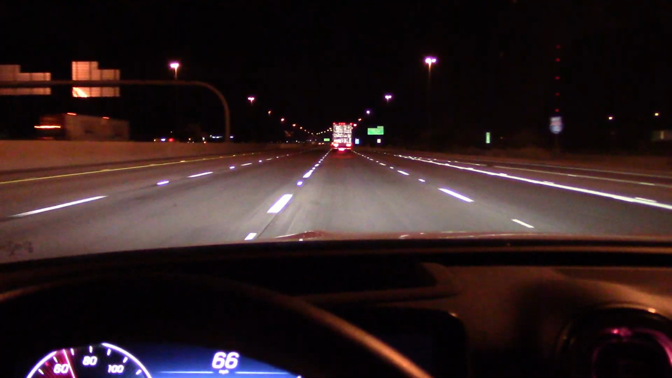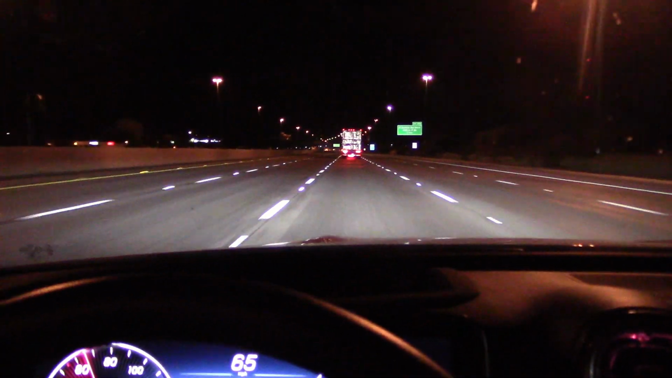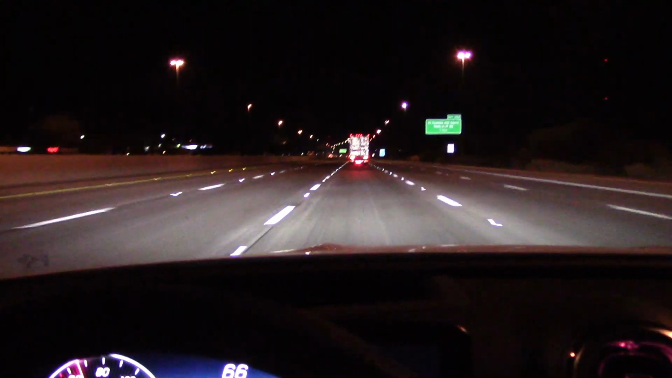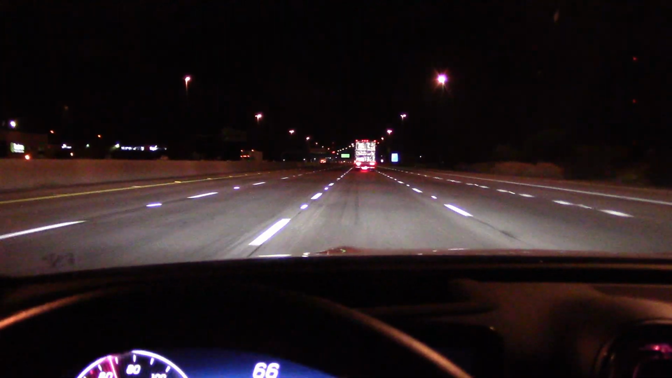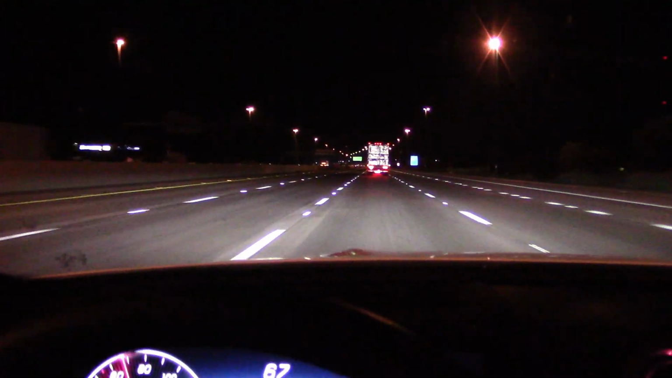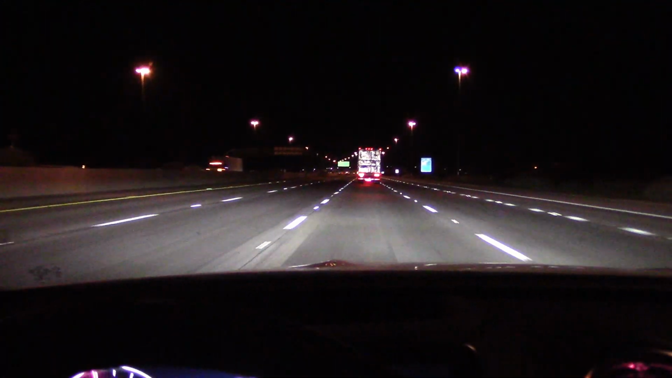I was going to take this vehicle out to the mountains and take some tight corners and test the headlights out there, as we often do in our videos, but a big storm came in, flash flood warning, so I've had to turn back and we won't be able to do that, sorry. I have to get this car back tomorrow, so I might not have time to do it again.